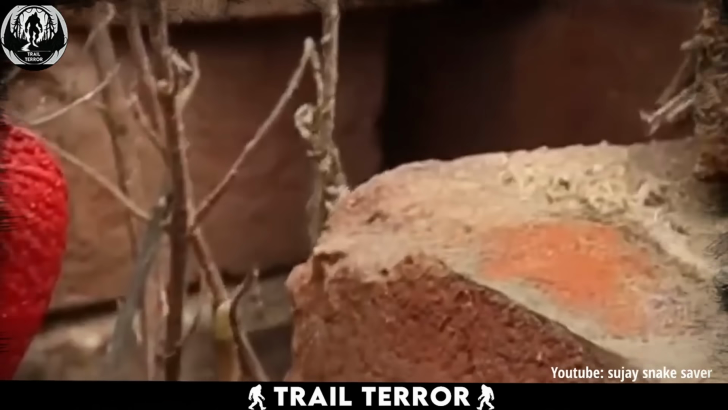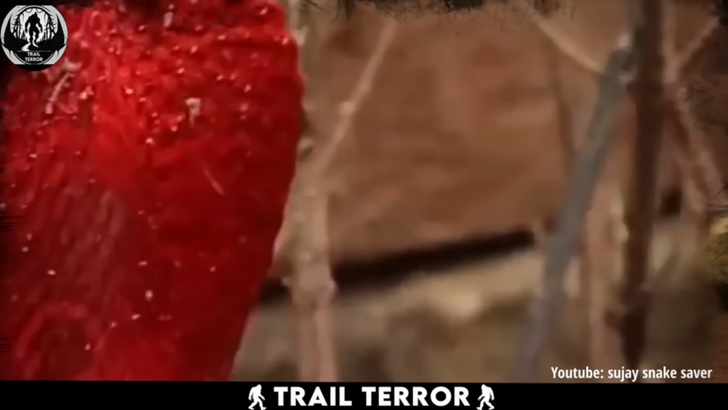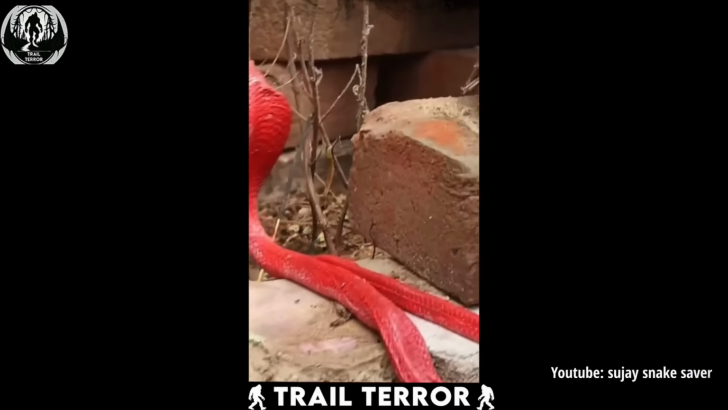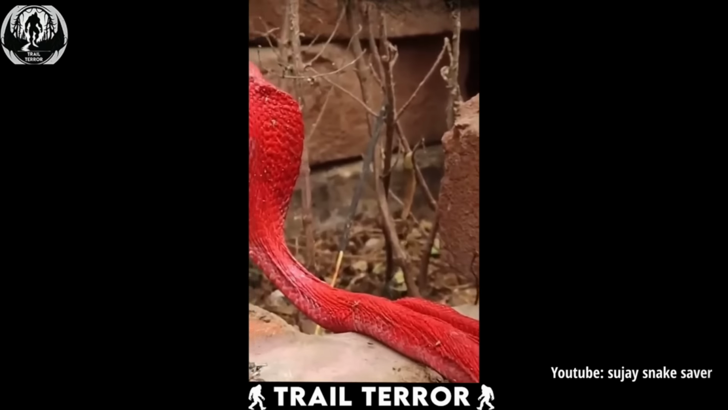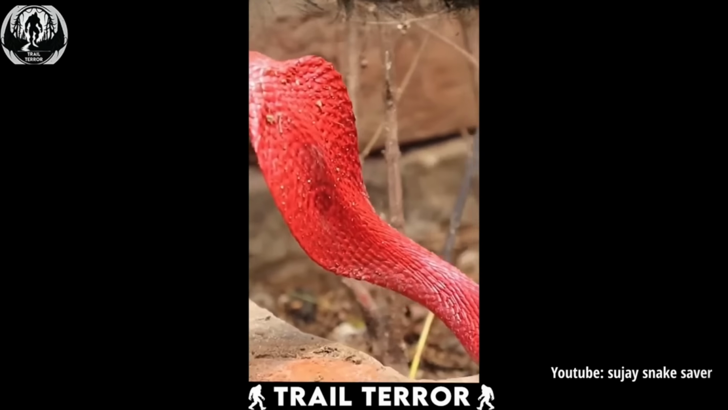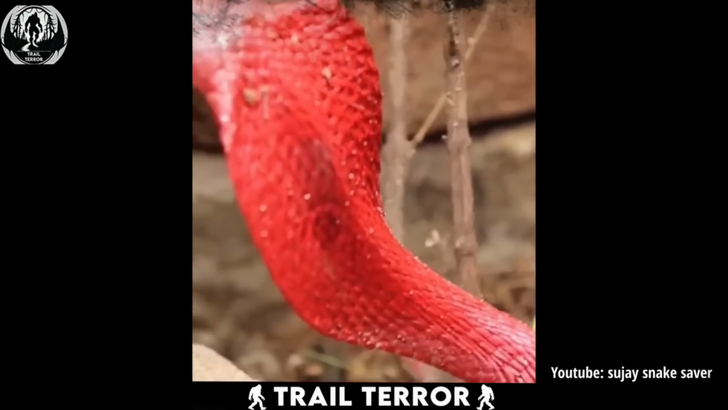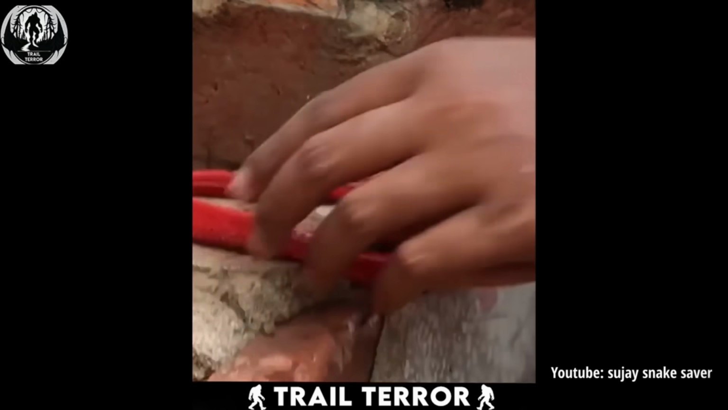This isn't your everyday cobra. This one's a stunning shade of red, almost like a jewel come to life. It looks young, perhaps just starting to explore the world. Despite its captivating color, remember, a cobra is a cobra. There's an undeniable allure to this creature, but it's a reminder that beauty can sometimes come with a hidden warning.